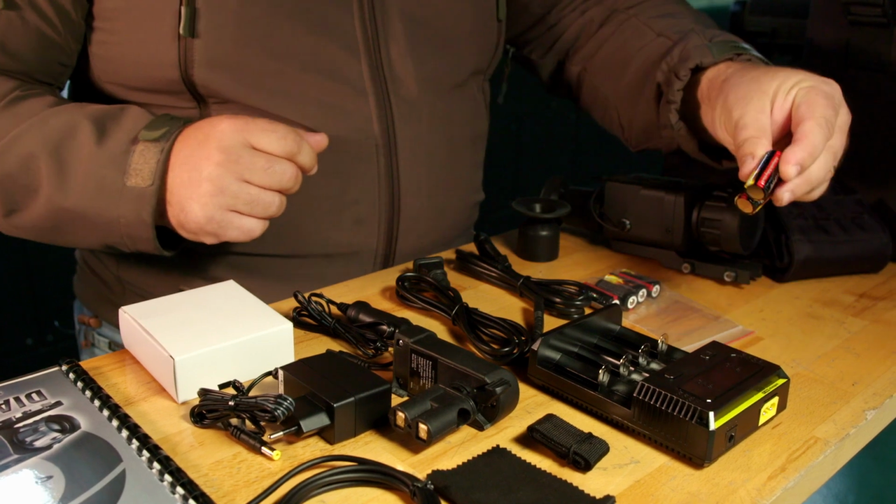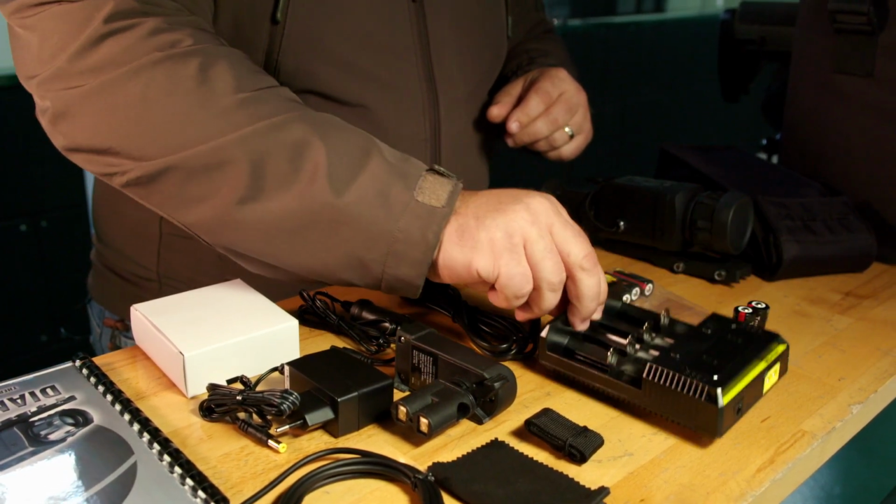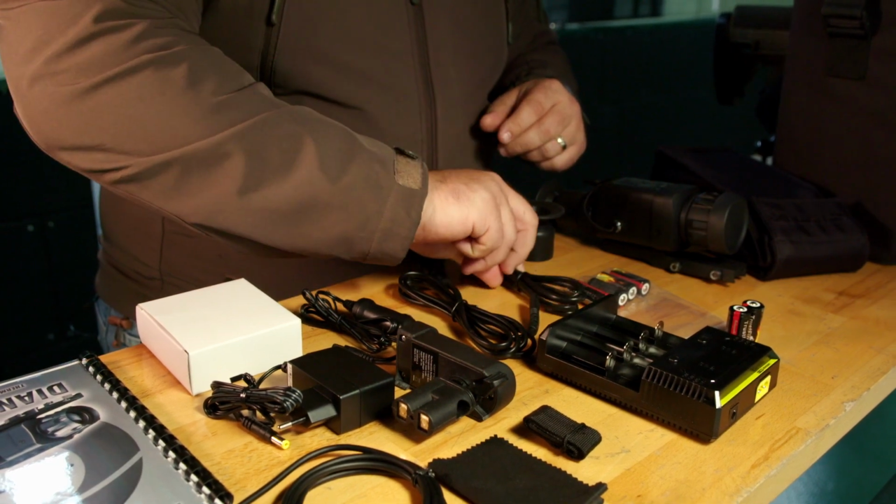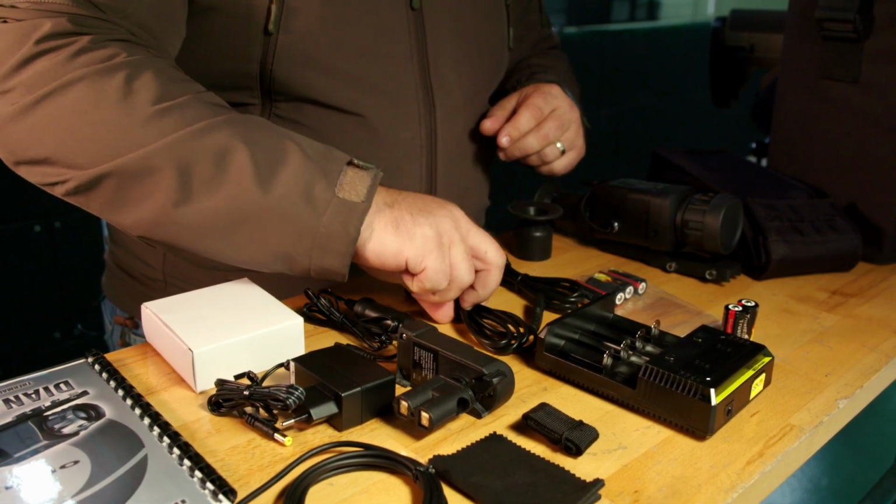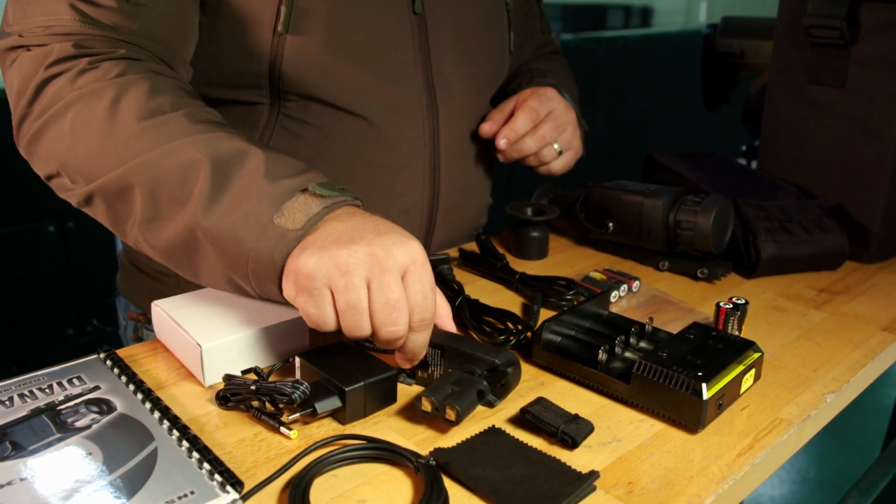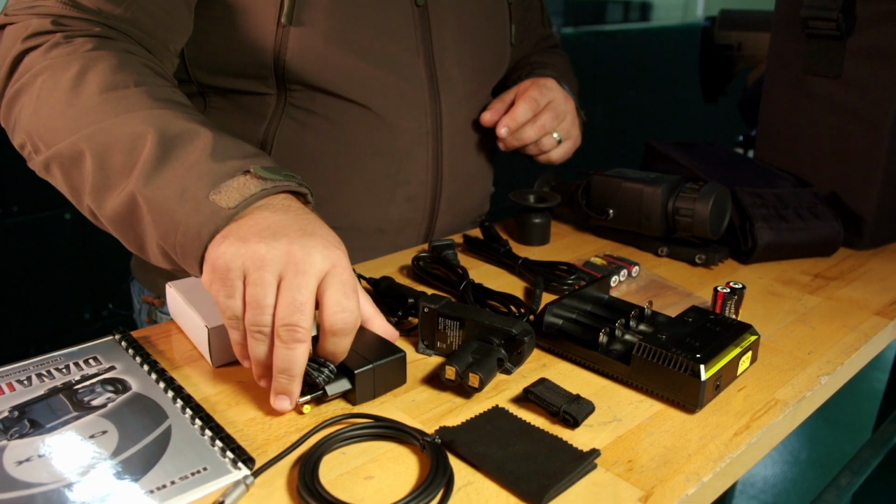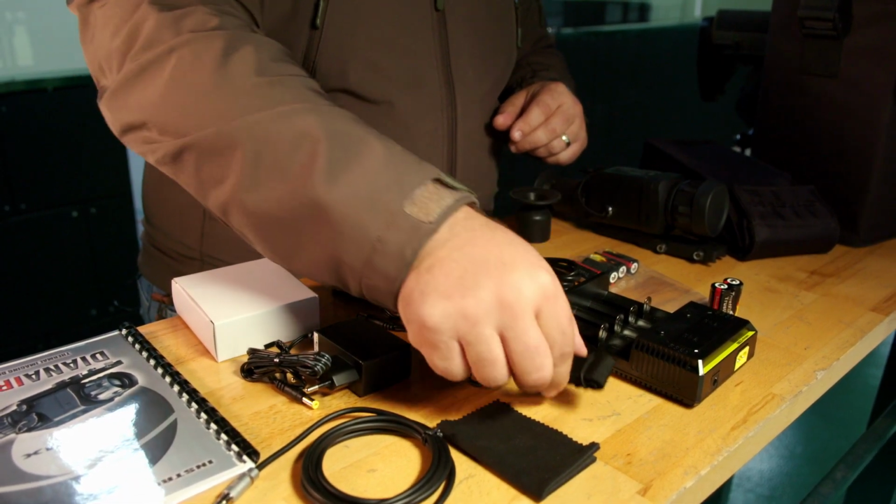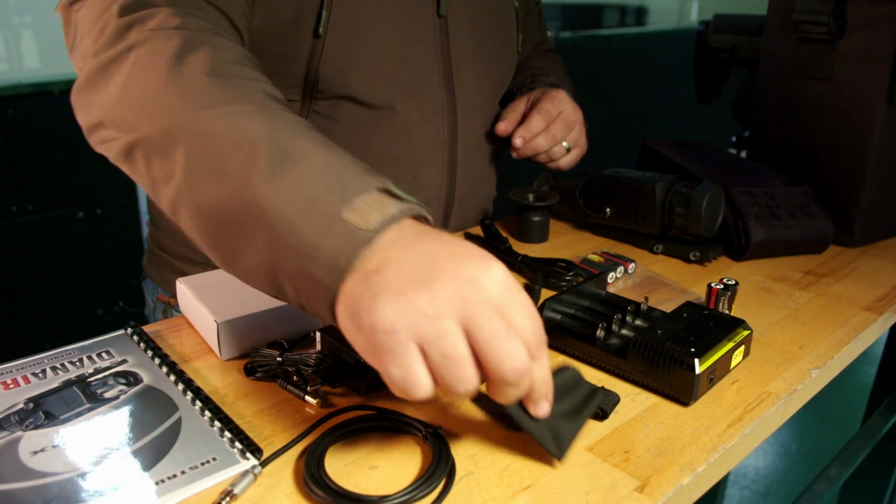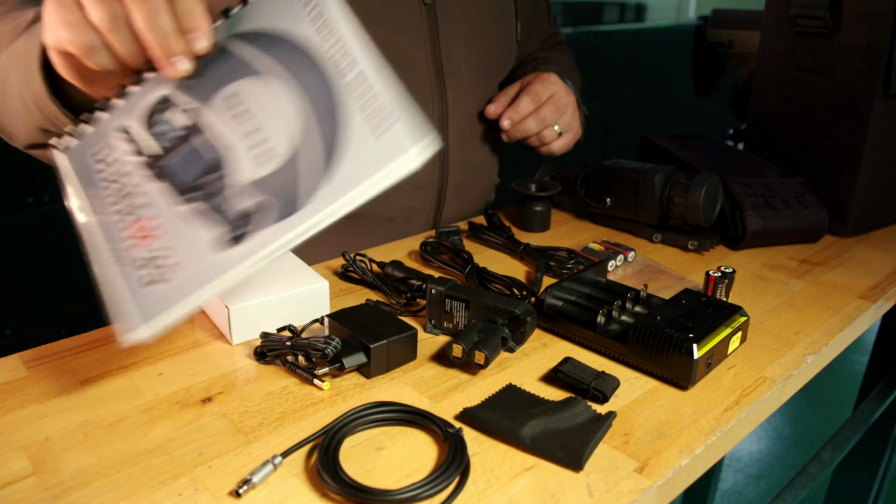A set of rechargeable CR123 batteries is included, the charger for the batteries, a 220-volt cable, a 110-volt cable, a 12-volt cable for charging from your car, a battery extender, the charger for the battery extender, a neck strap for the device, a cleaning cloth for the objective, a video output cable, and your instructional manual.